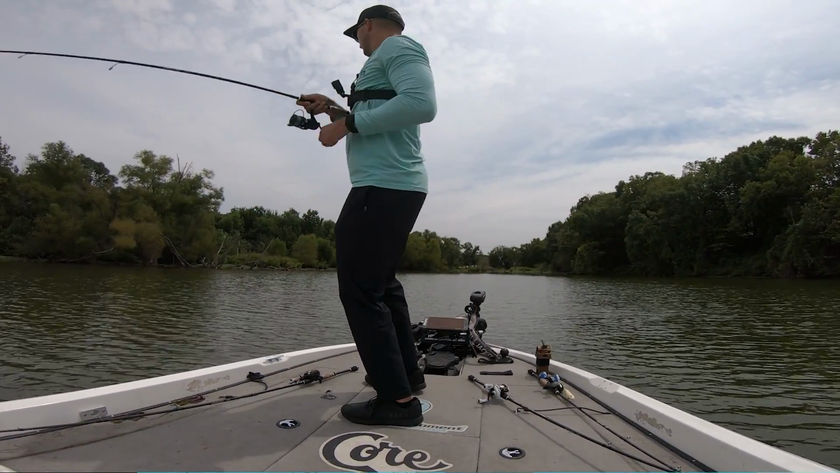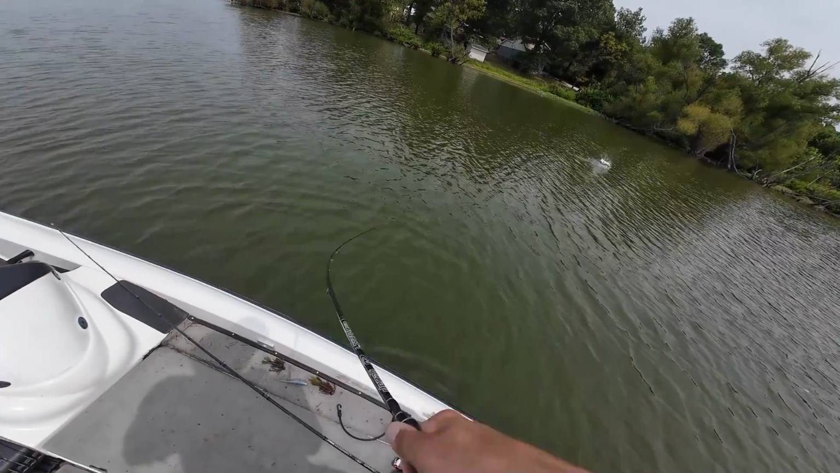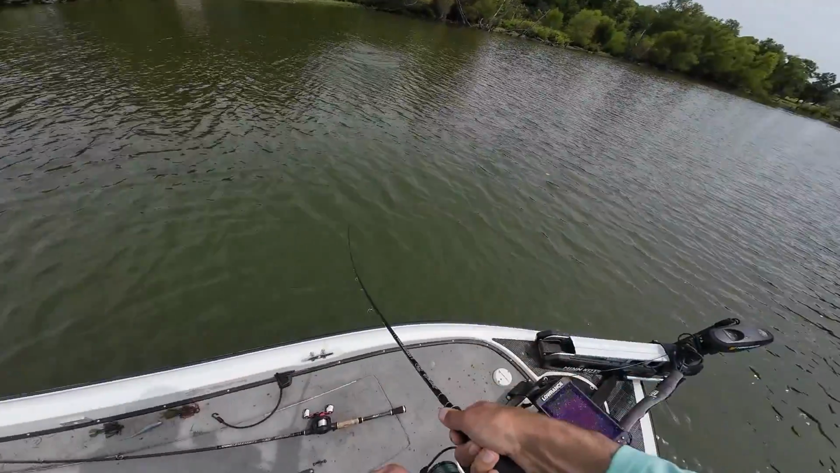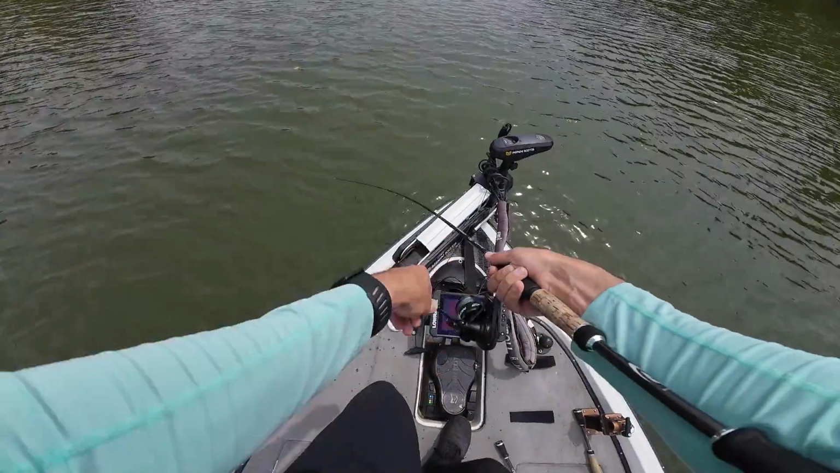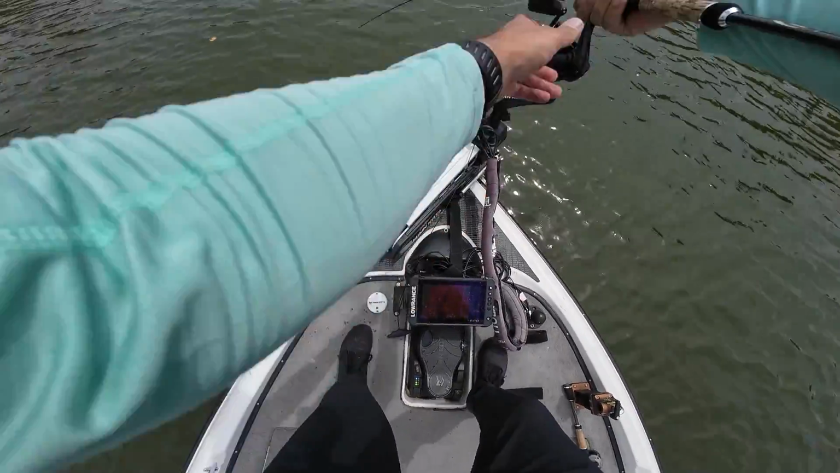Here we go. Got another one, slowed down. Put a little wacky worm in my hand. Oh, that's a big one. Not a big one, but good one. Compared to the last few, it's a good one. Again, when you find fish in these grassy spots, a lot of times there's more than one in the area.